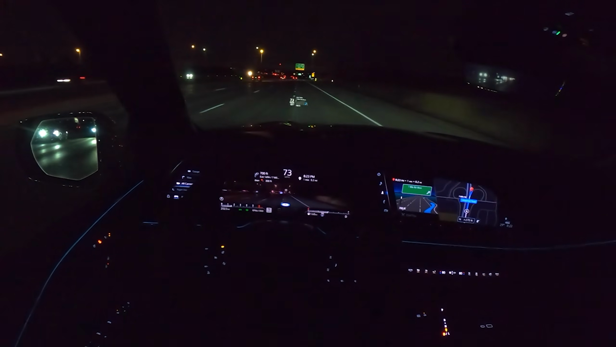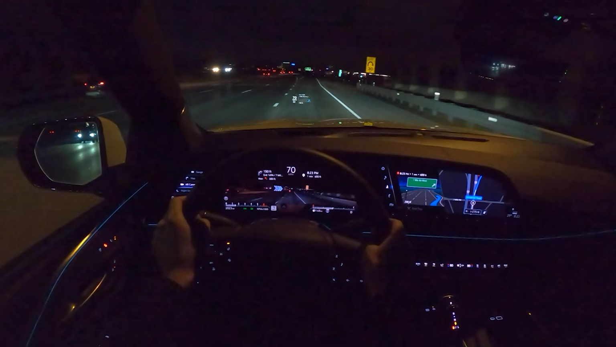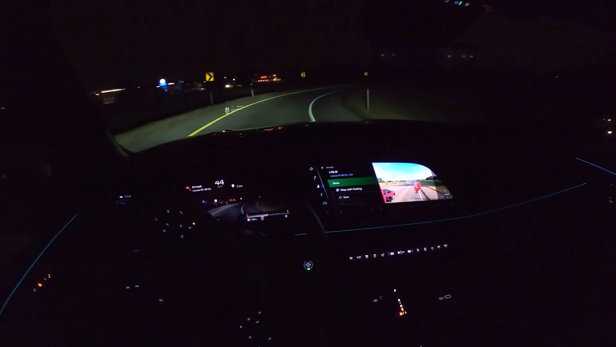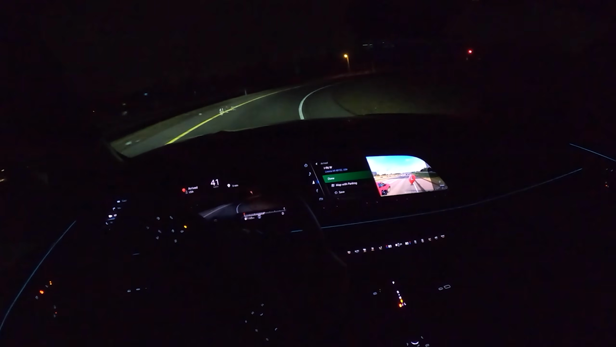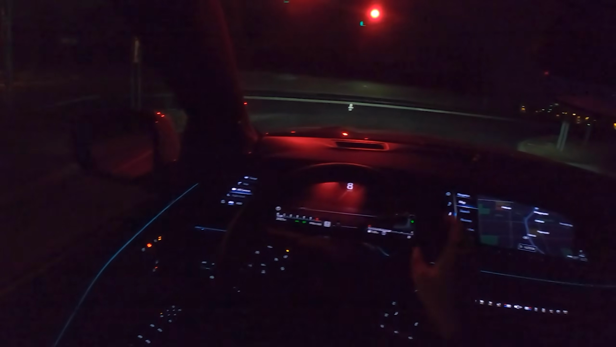It's telling us to exit right here. I mean, this augmented reality isn't very impressive, to be honest, but it does give you kind of a little waypoint when you reach your destination, which is cool. We just passed it there. There we are, and it's even showing you on the map where that point is. So when you arrive at your destination, it'll show you what it will look like, which is kind of a nice feature. See the auto high beams kick on there. You can also select the map for this center gauge display.